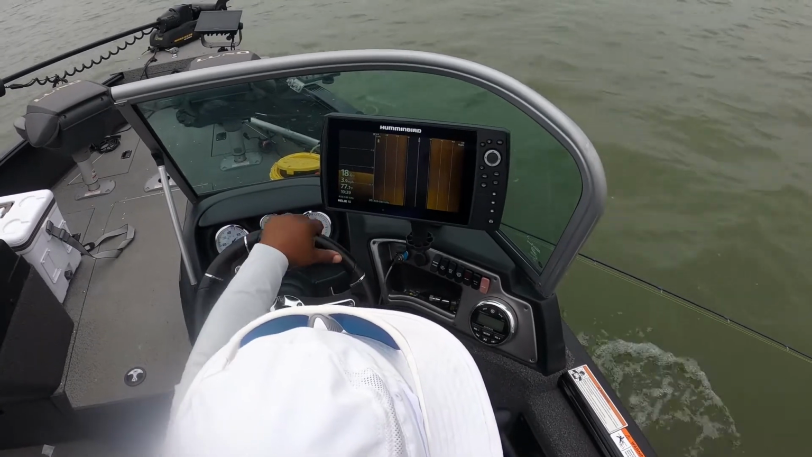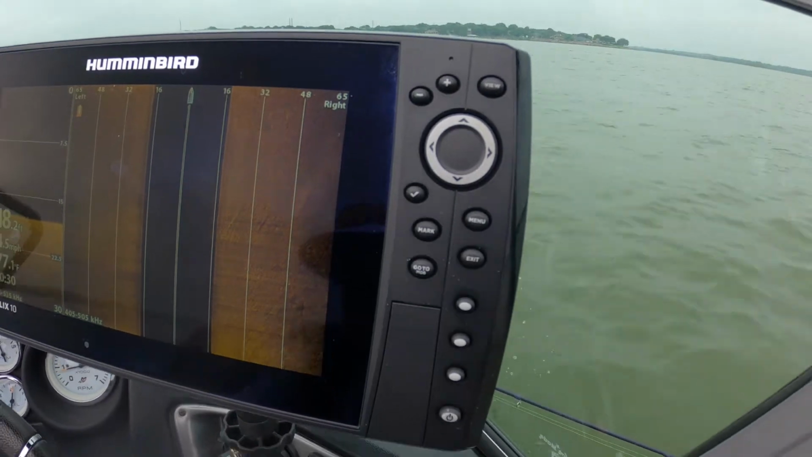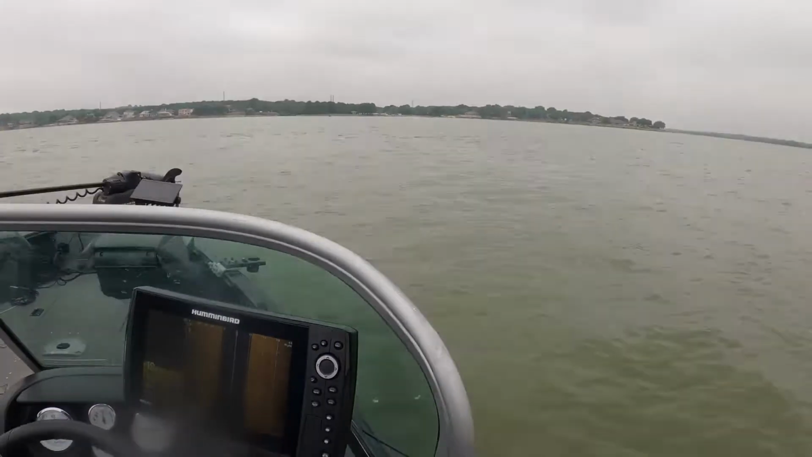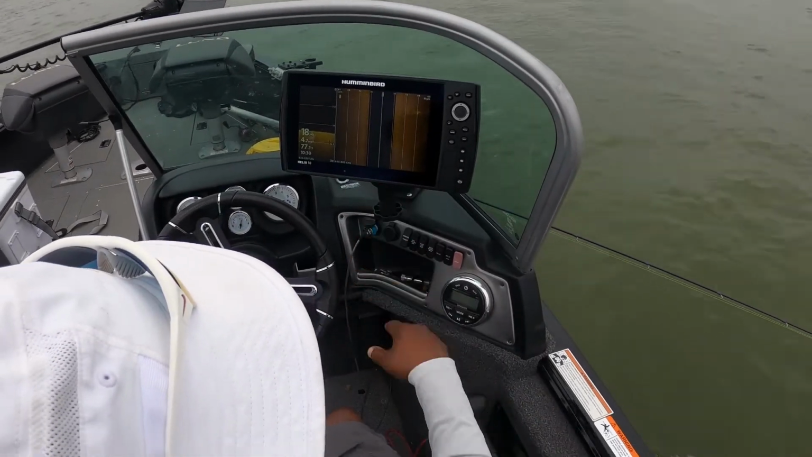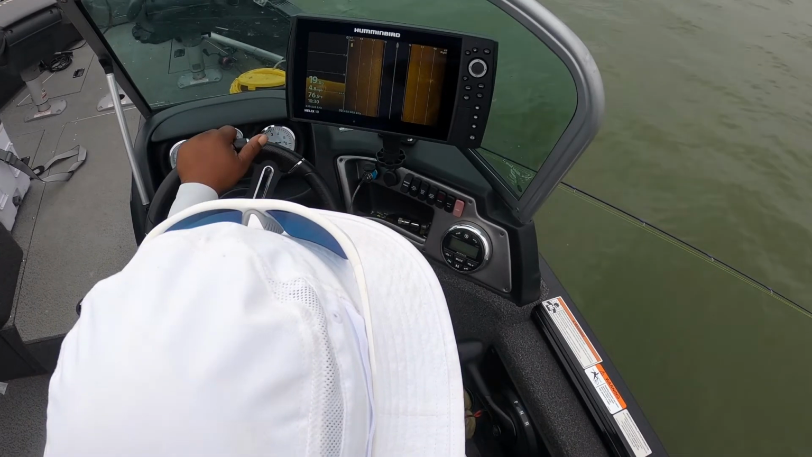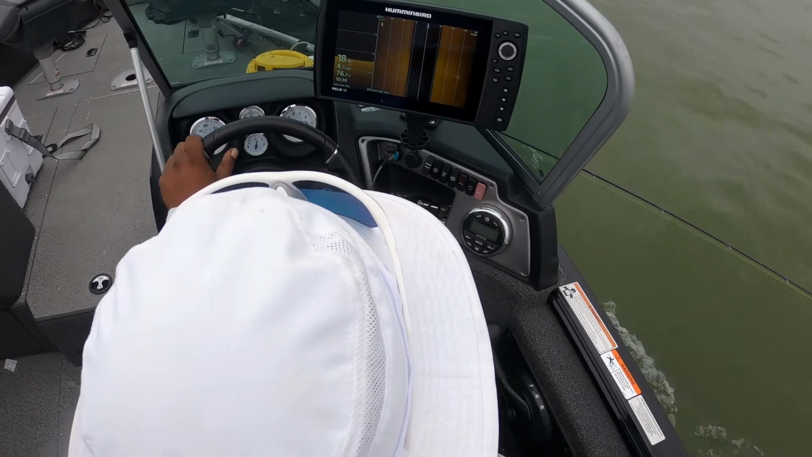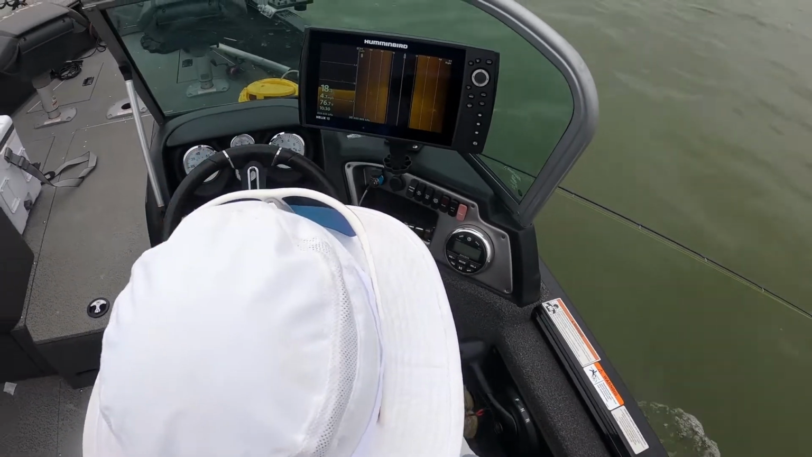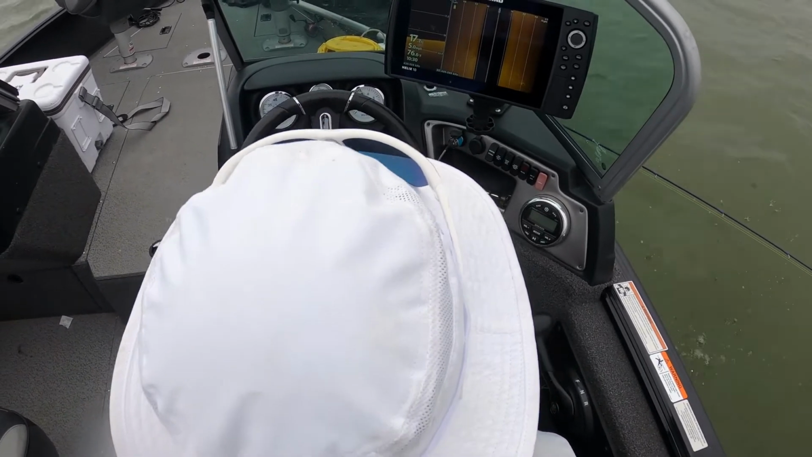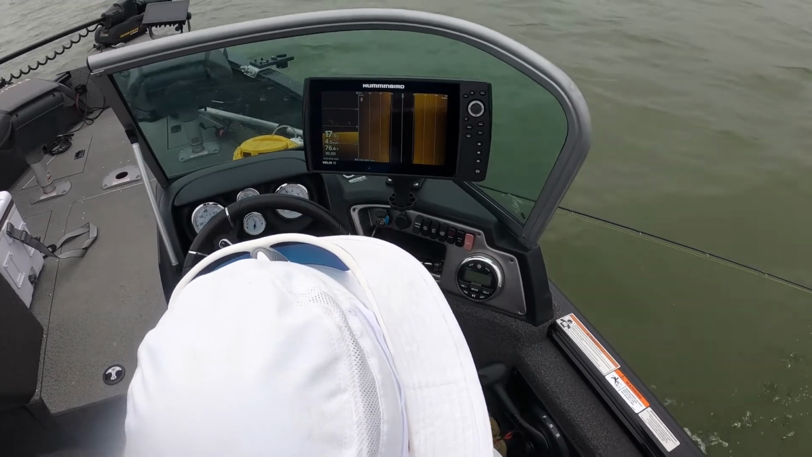Let's see, y'all. We're just scanning. This is what we're looking at, y'all. Is that it? I don't think so. No? Nah. I know the depth of the water was 18-something when we went over, because I did see that at least.